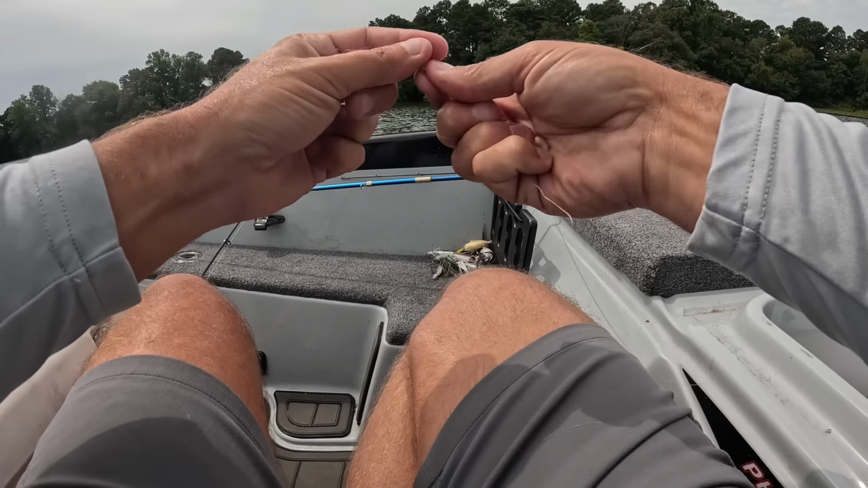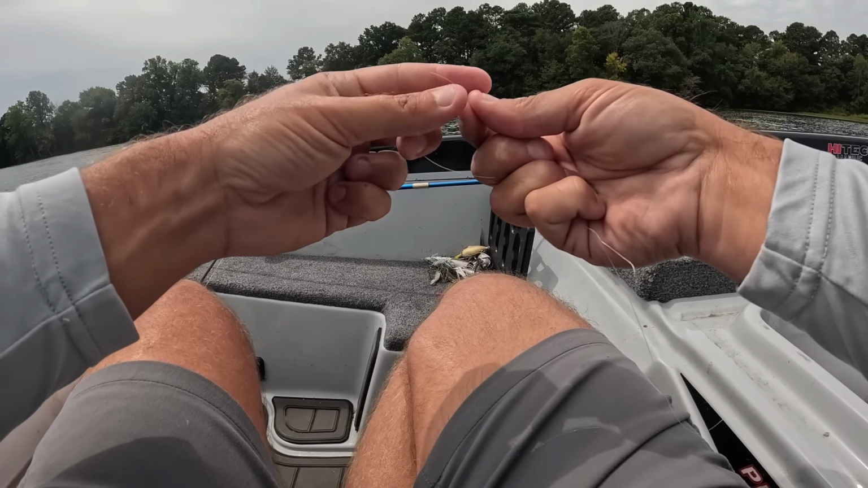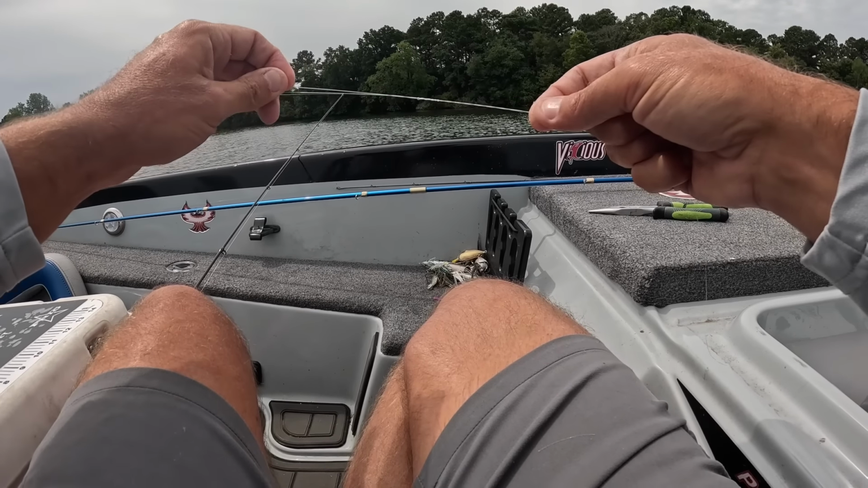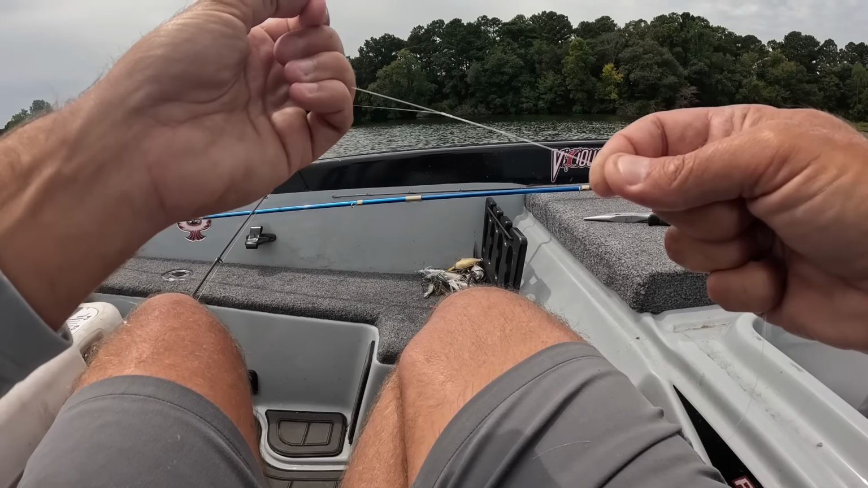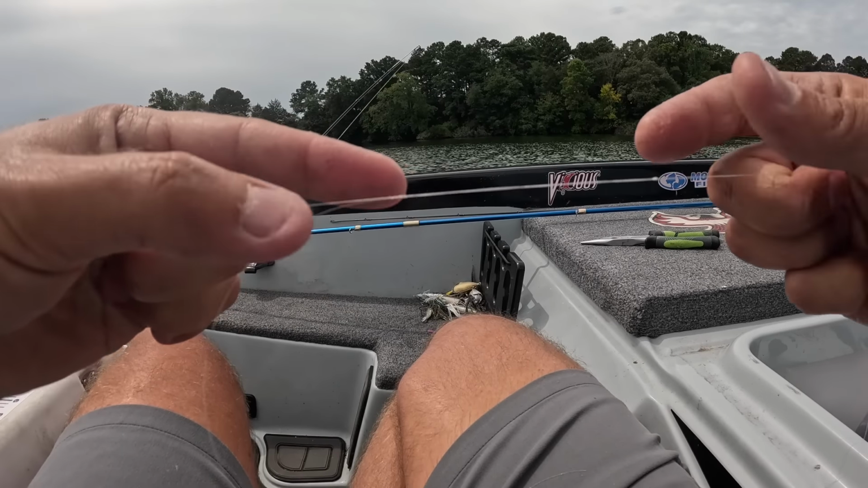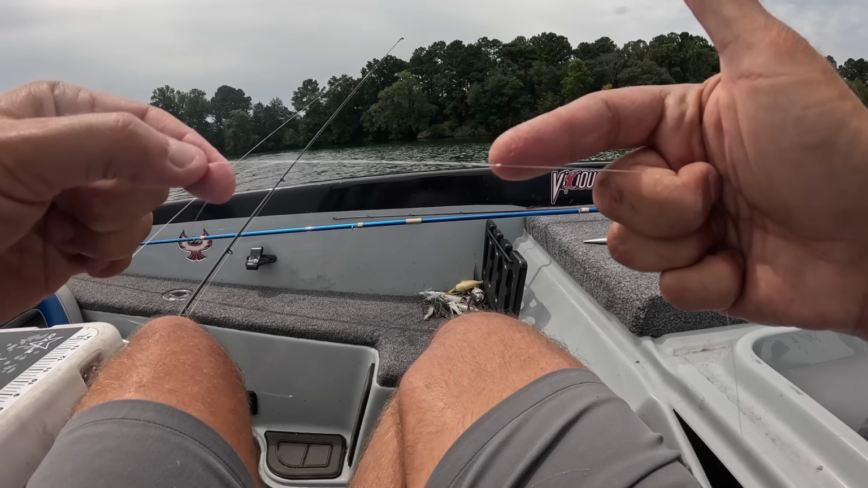1, 2, 3, 4, 5, 6, 7. We'll go 7 wraps on both sides. Now, pull the fluorocarbon down, just snug, not real tight, just snug. So now you have a knot here, uni knot, and a uni knot here. That's why it's called a uni to uni knot.